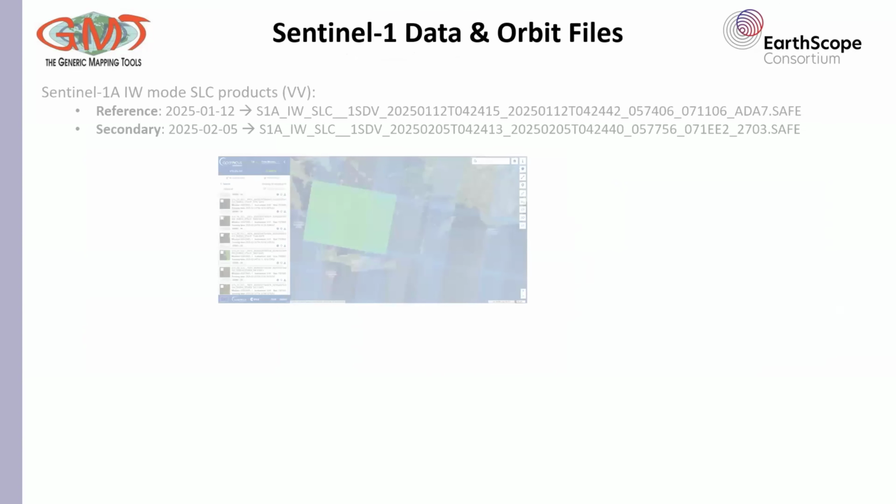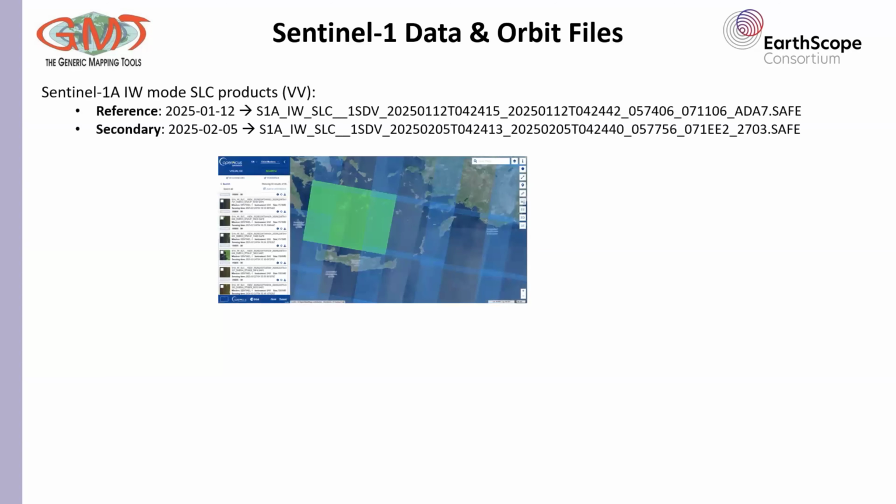The dataset I used: for this case study, I selected an interferometric pair of Sentinel-1 data that covers the January-February 2025 deformation period over Santorini island. This image, which is known to everybody, is the Copernicus Open Access Hub, where I downloaded the data.